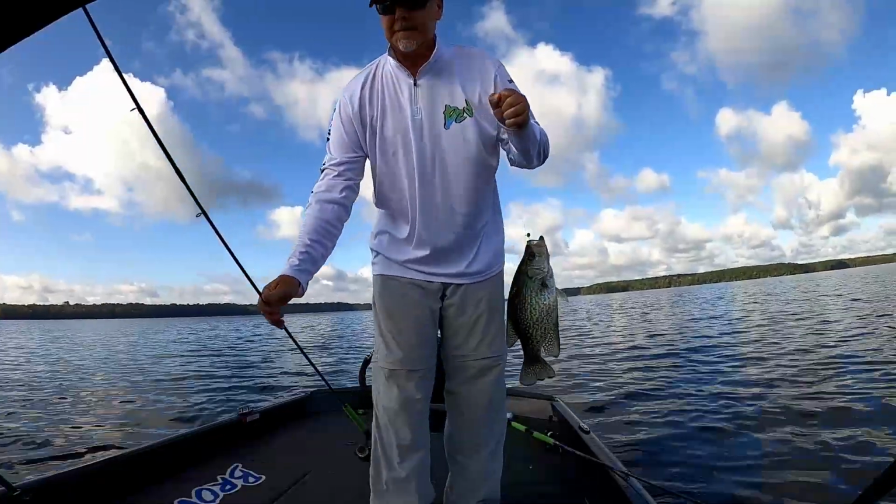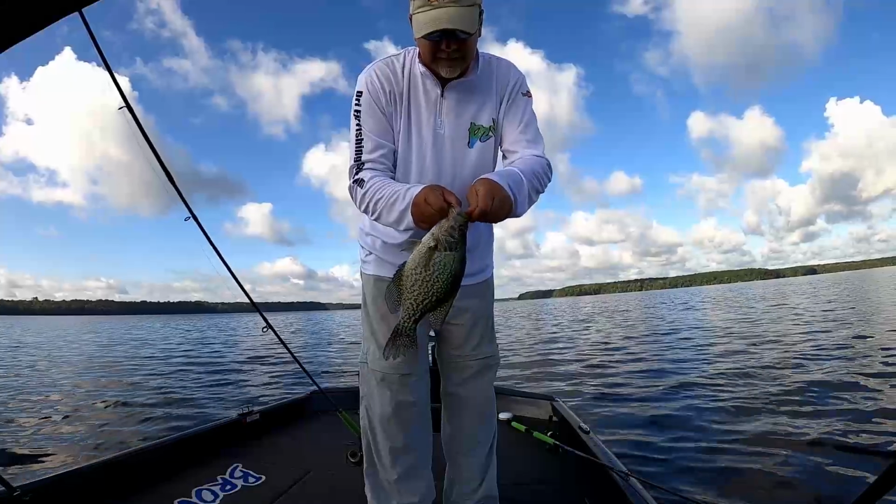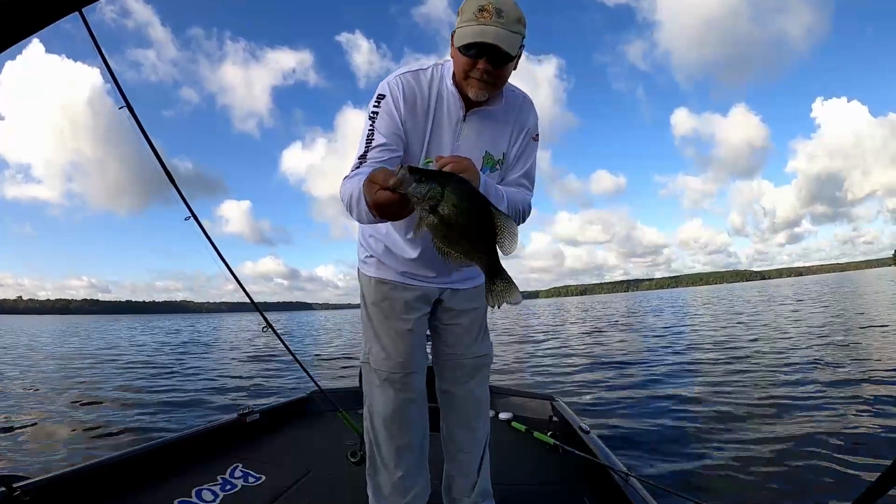That was another nice crappie. There is a pile of them down there. Just another good solid crappie.